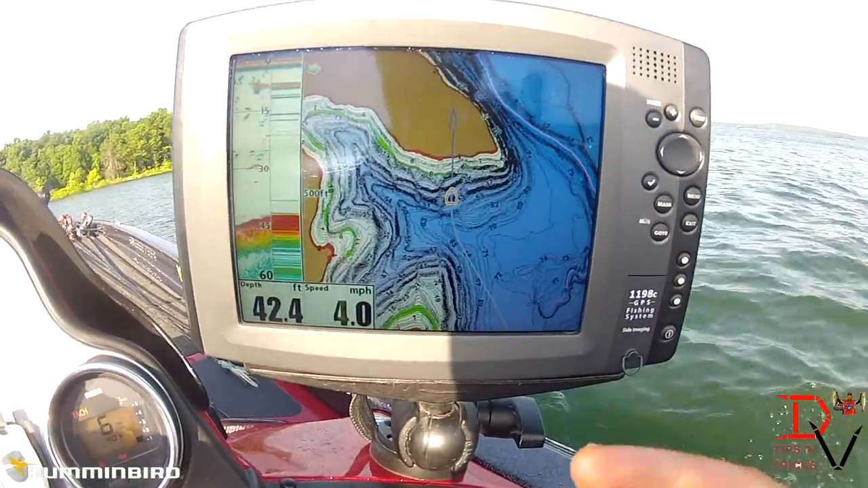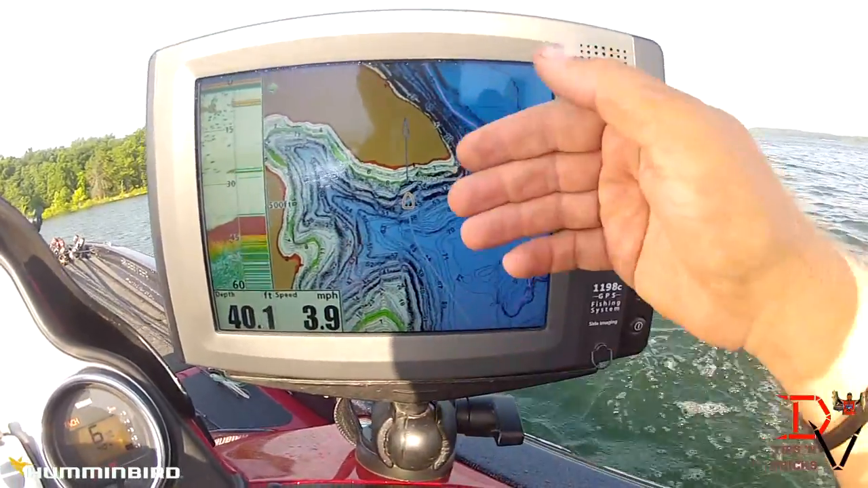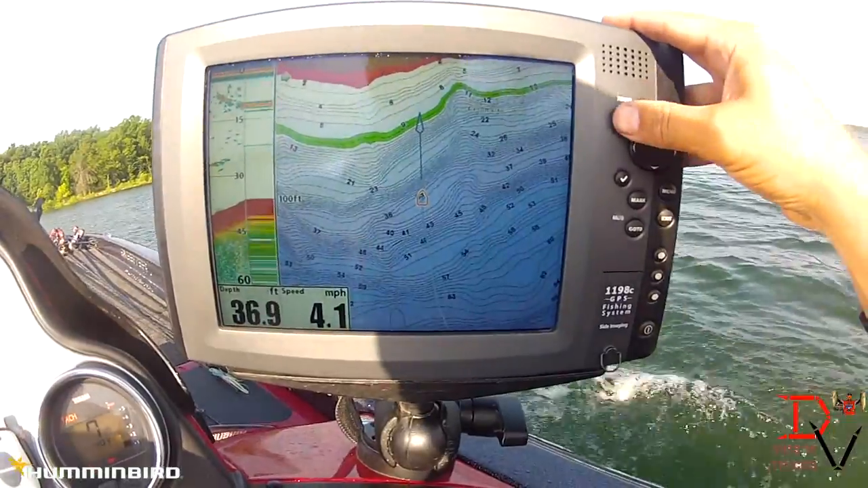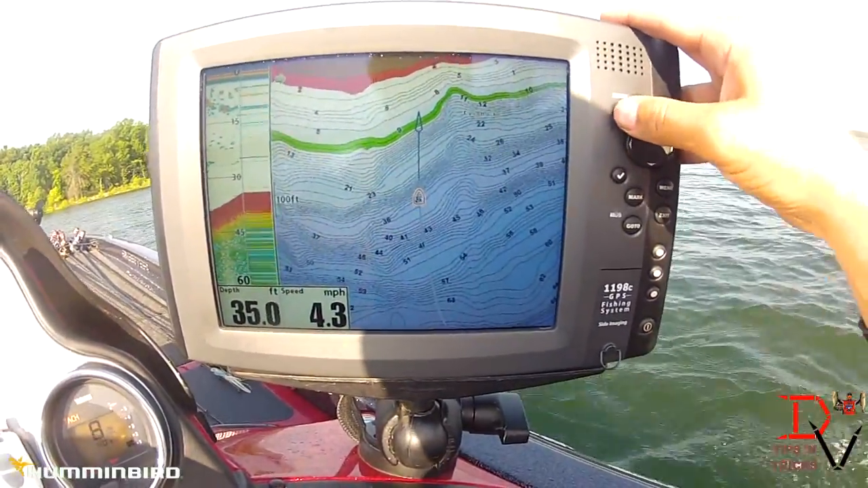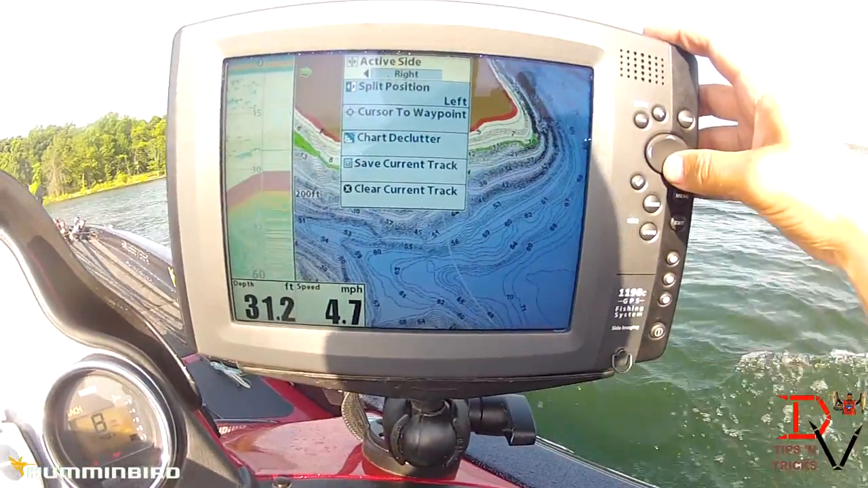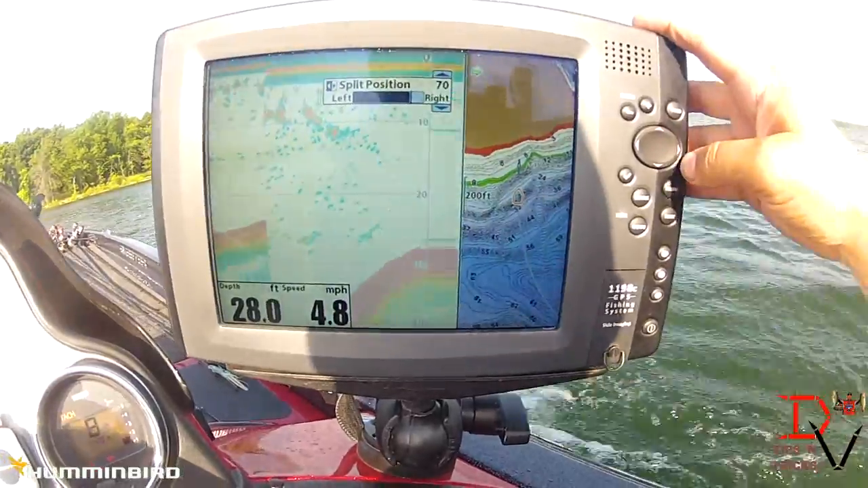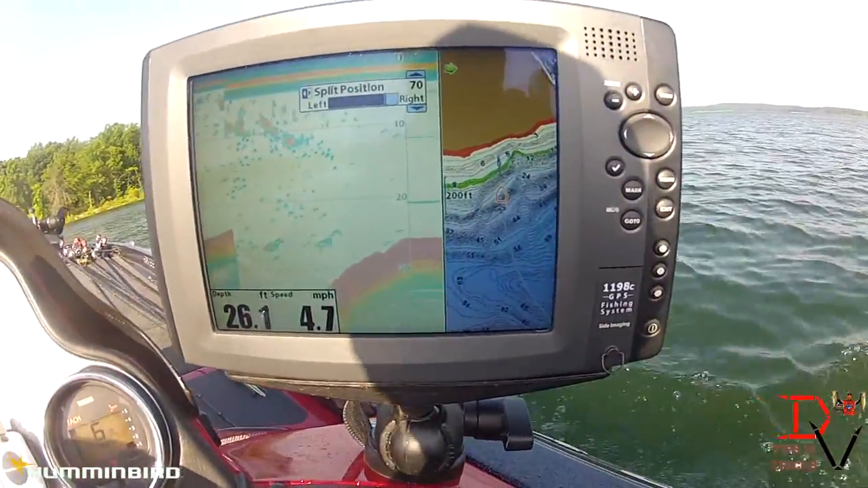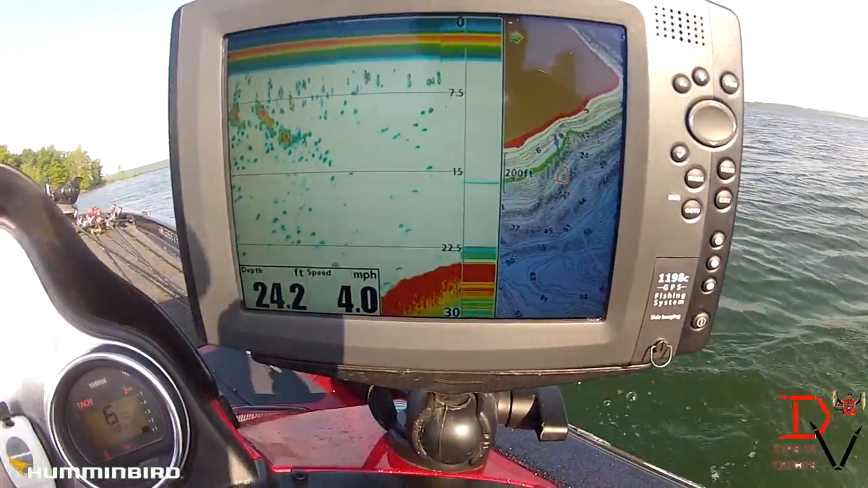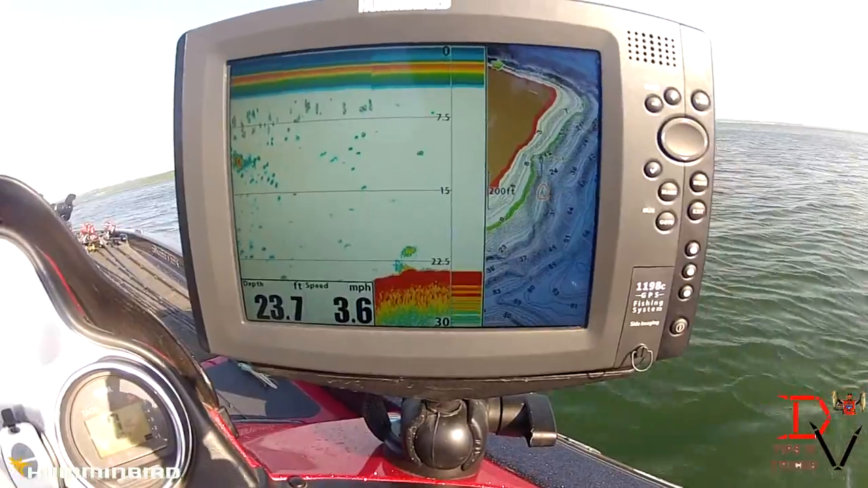Now, one of the things I like to do with my 2D sonar is use my LakeMaster maps. And if you look here, we are matching the map to the contours here. We can zoom in and we can actually see those exact contours on our map. And if you're looking for fish, one of the things you can do is we're going to come down here and split our position so we can see those fish a lot better.